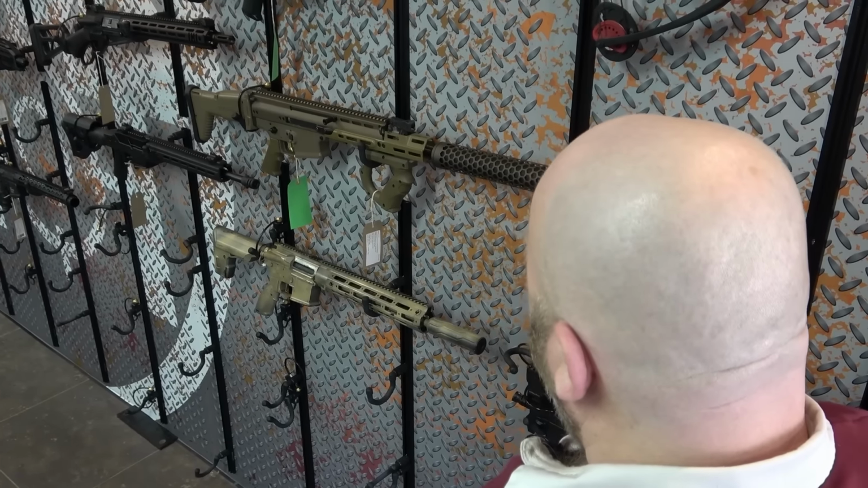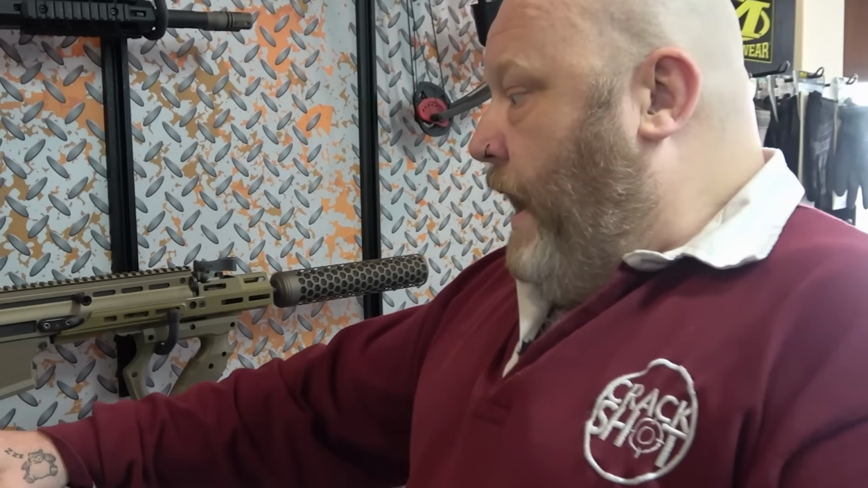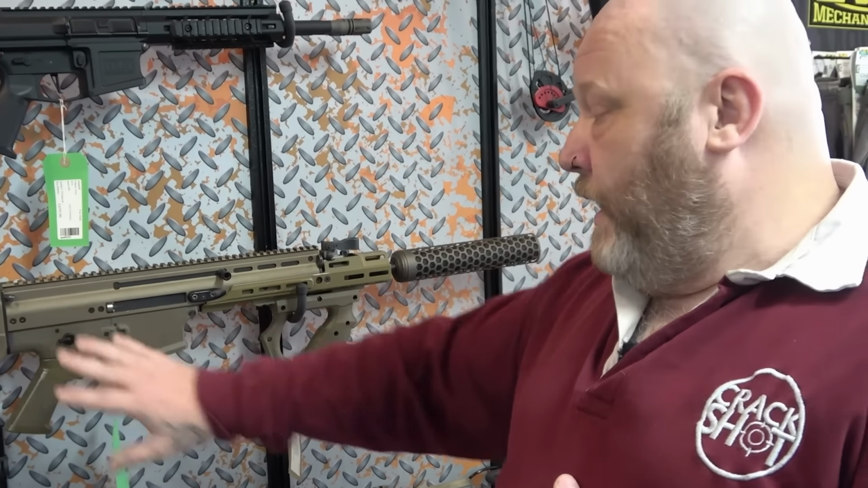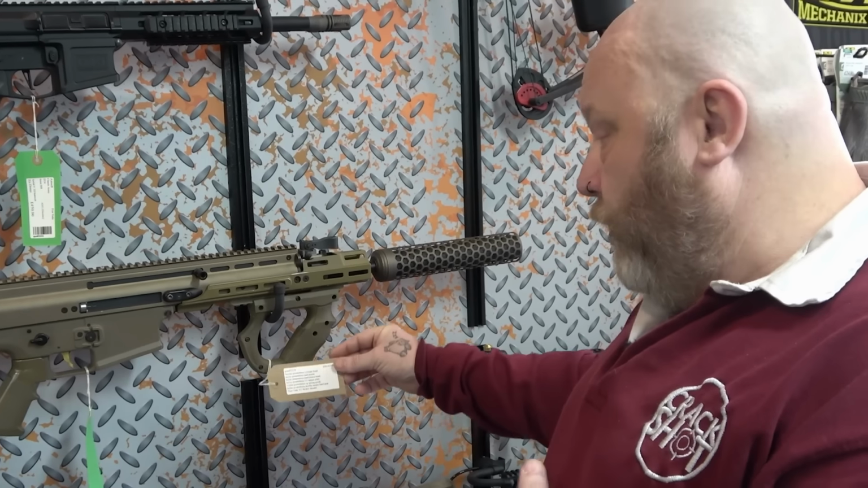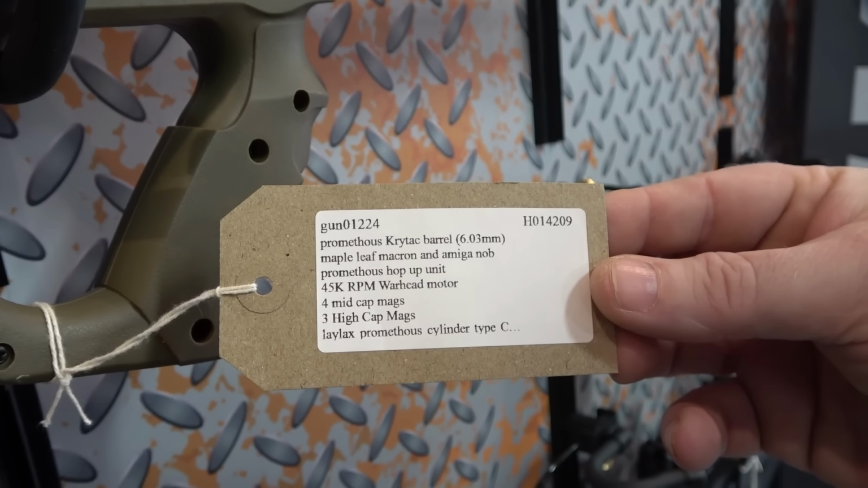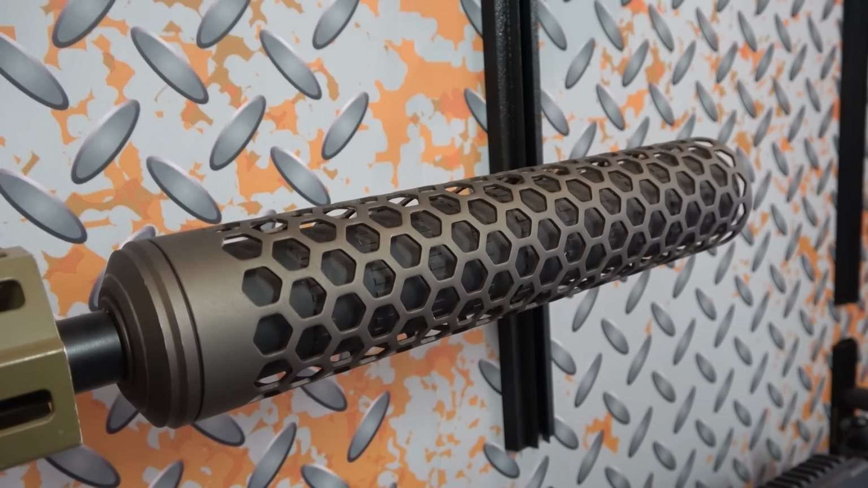So what they've basically done is very similar to what you do with a car. You take bits out and upgrade your car to give it a better performance rating. So this guy has actually had upgrades done on the motor. He's had the gearbox taken out. He's had all these upgrades, which we've got listed on here, to make sure that this gun is operating at such a high, fast and accurate level.